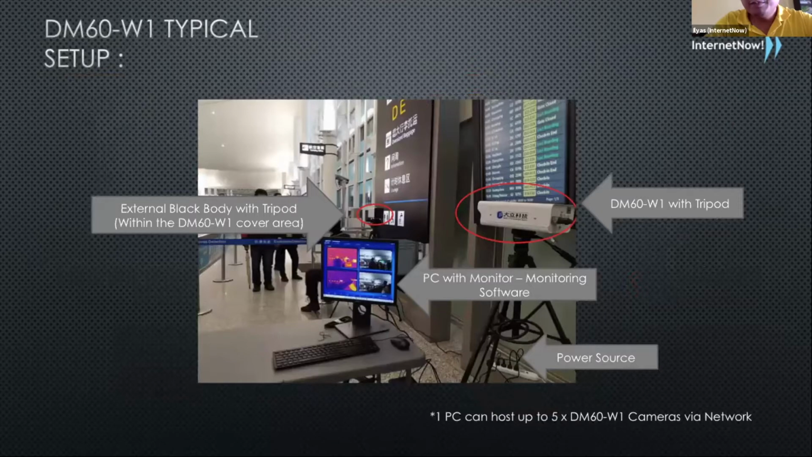This is a typical setup of the DM60, at an airport in China. You have the camera here, the DM60 camera, and over here is the black box.